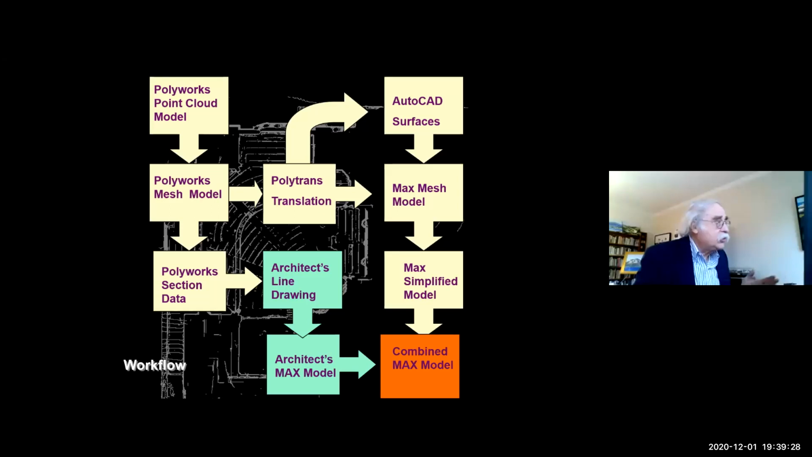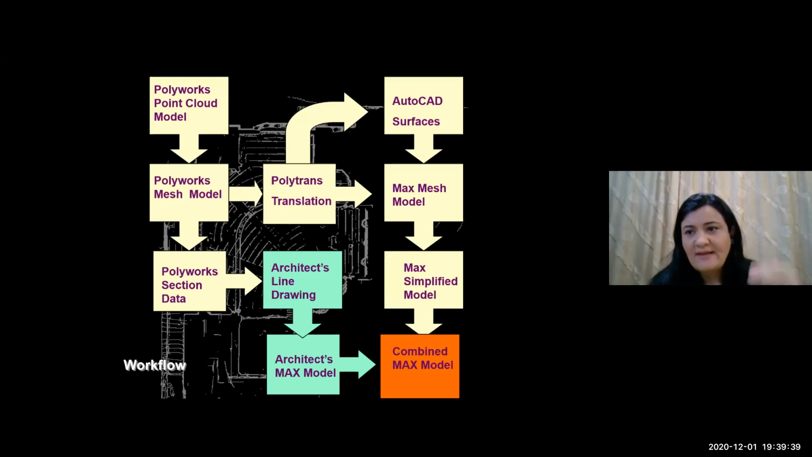Here is our flow chart that represents how data moved in this project, starting with the point clouds, then going to a mesh model.